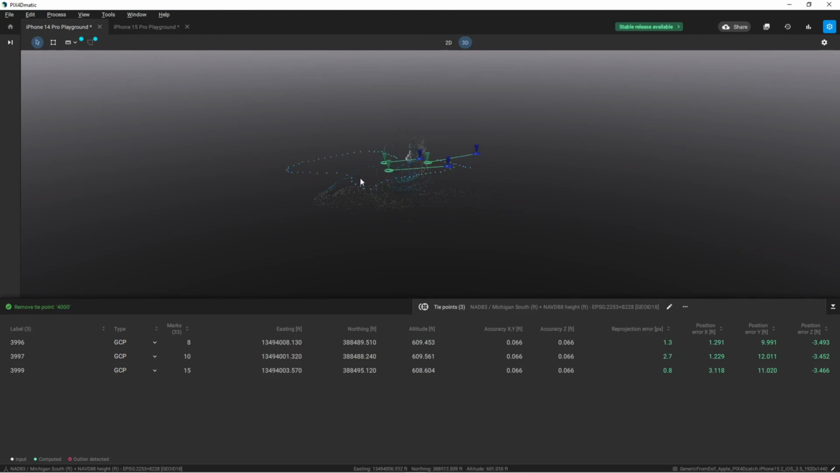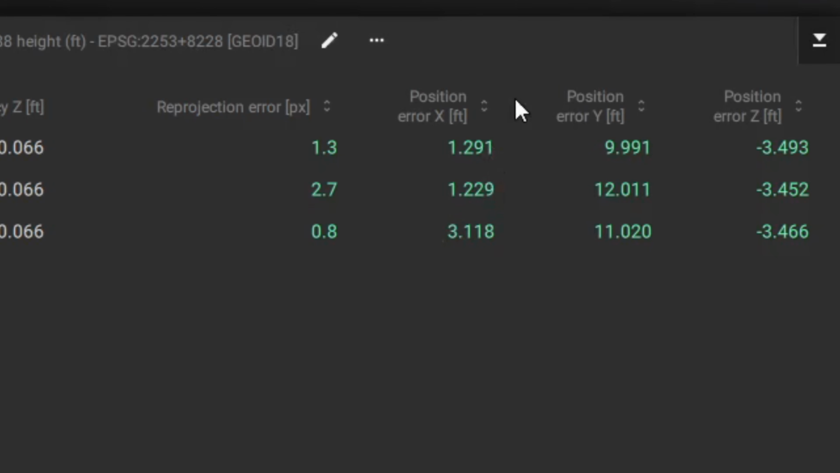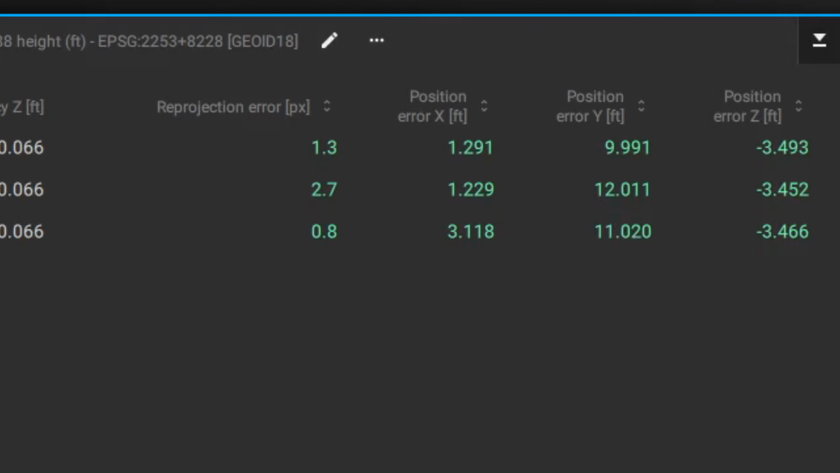So when taking a look at the iPhone 14 Pro, we can see error levels between 1 and 3 feet in the X, 10 and 12 feet in the Y, and the elevation has a consistent 3.5 foot error in comparison to the coordinates that we captured with the total station.